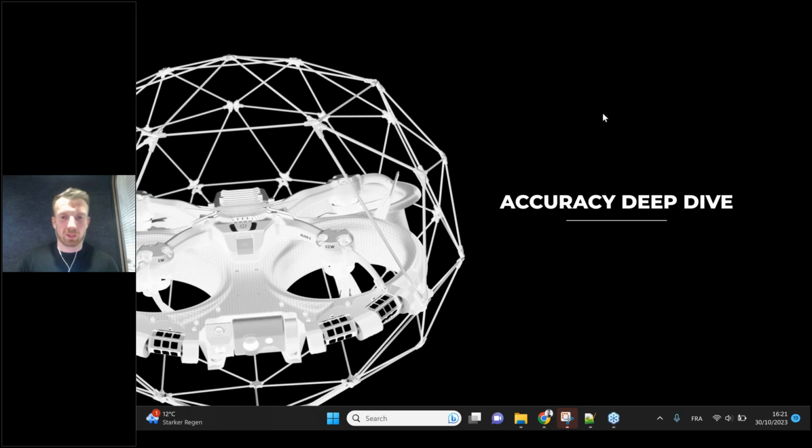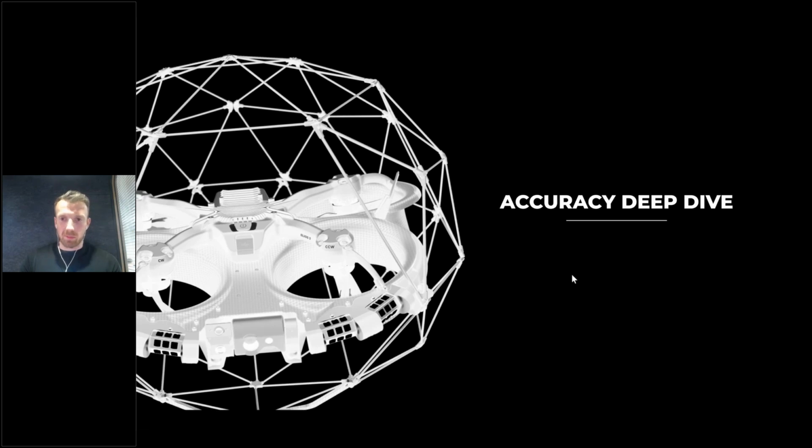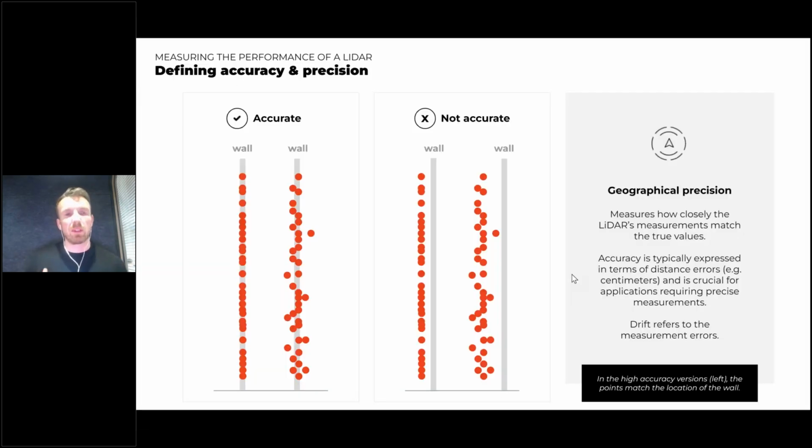That's a really nice explanation of the survey package. What I'd like to focus on next is a little bit more in depth into how we're able to achieve these kind of accuracies, precisions, etc. But first of all, we want to define exactly what accuracy and precision actually mean and what it means when you're actually going to go mapping with the drone itself.